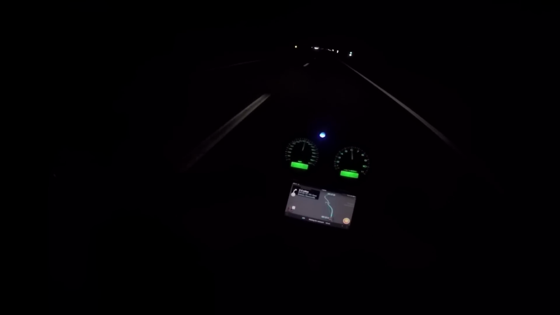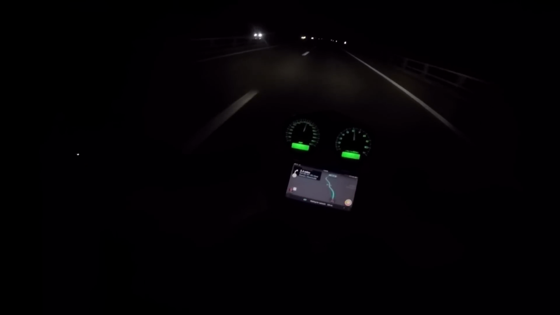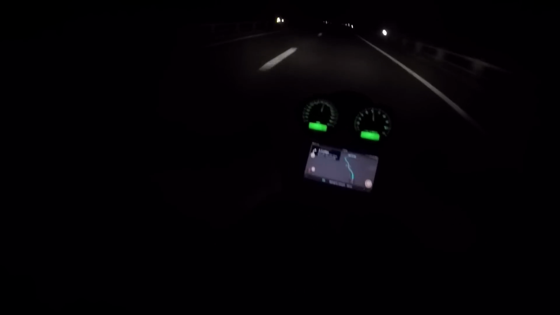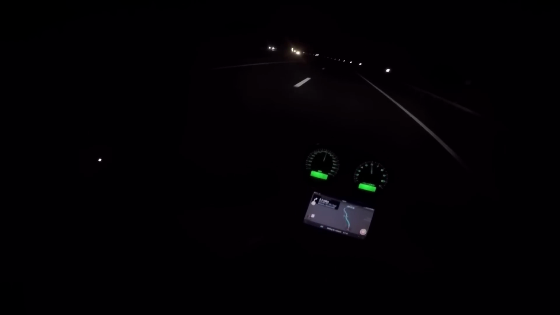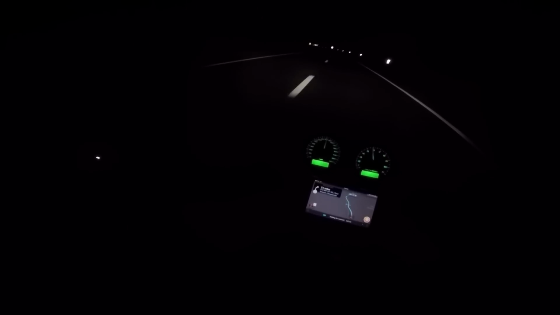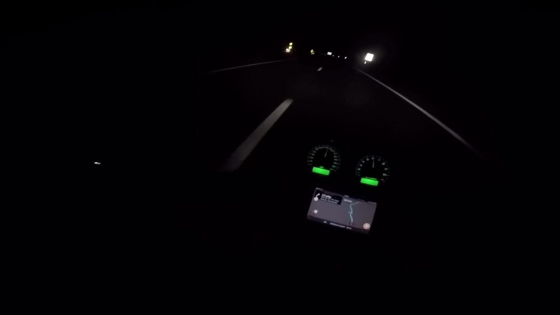How's everybody doing on this glorious, glorious night? I'm in the middle of fucking nowhere, about 130 miles north of New York City, up in the Catskills. Going up to hang out with my mom. We just relax. Very much excited. Gonna arrive and eat a little food and then watch a movie.